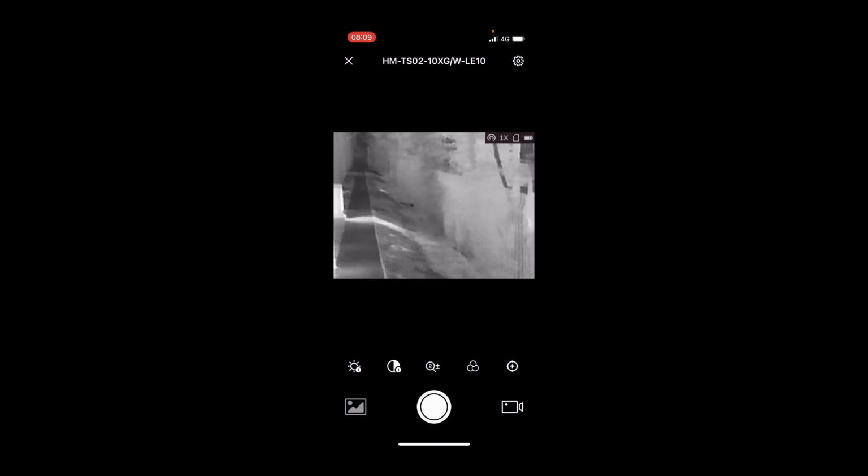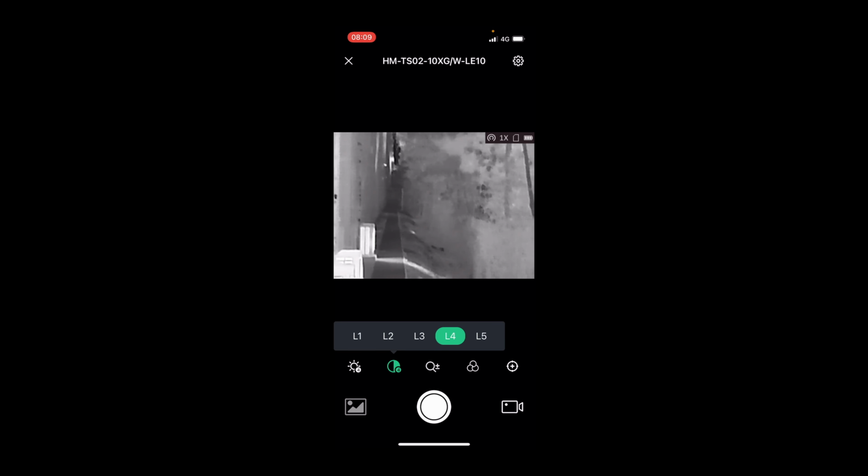So if this was pitch black at night, I could actually walk down here and make sure that nobody was hiding in those crevices. The one thing to mention is it's actually clearer when you look through the monocular than it is via the app. But again, via the app control, I can adjust the brightness, contrast, etc.